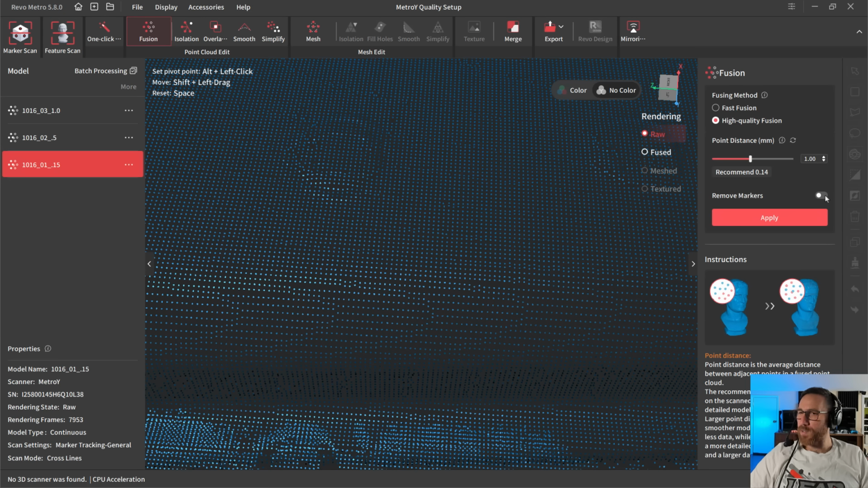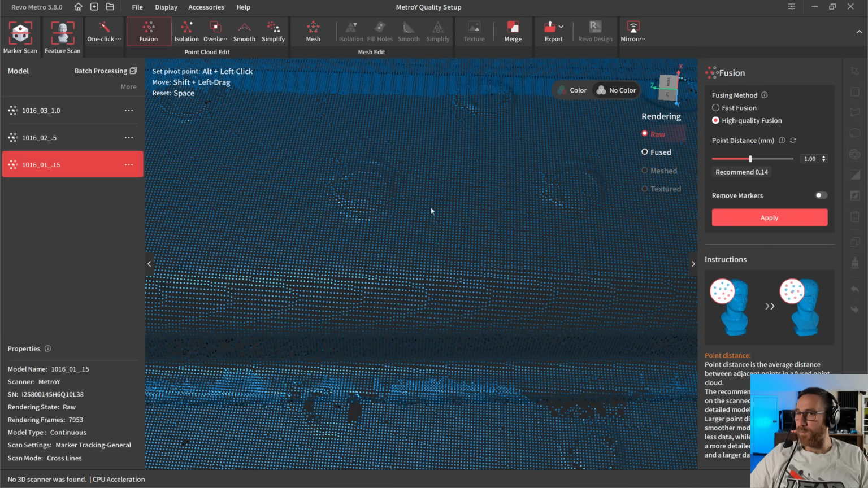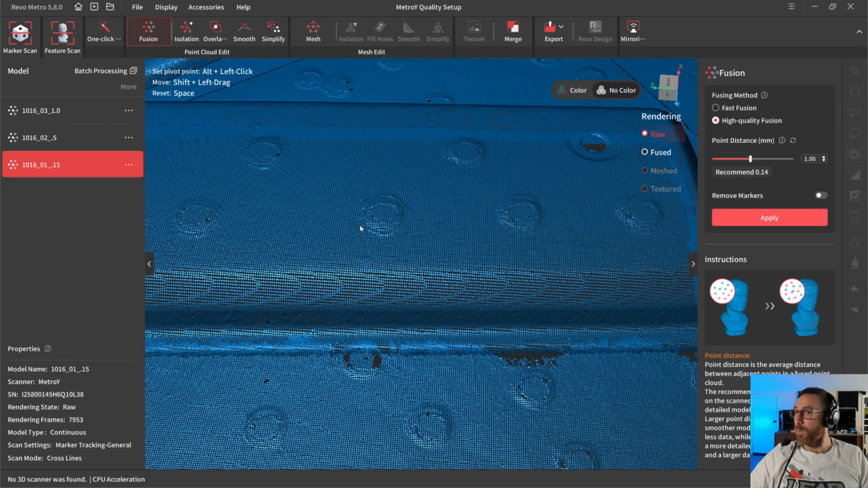The remove markers option is actually going to find the markers in the scan and remove them, leaving a hole behind. While I think this is an okay option, I really wish it would fill the holes back in with points when it's doing the fusion. So unfortunately, I generally leave this option off and I manually remove and smooth those areas out when I'm doing either point simplification or point smoothing or at the mesh level. I find that it just gives me a better result.